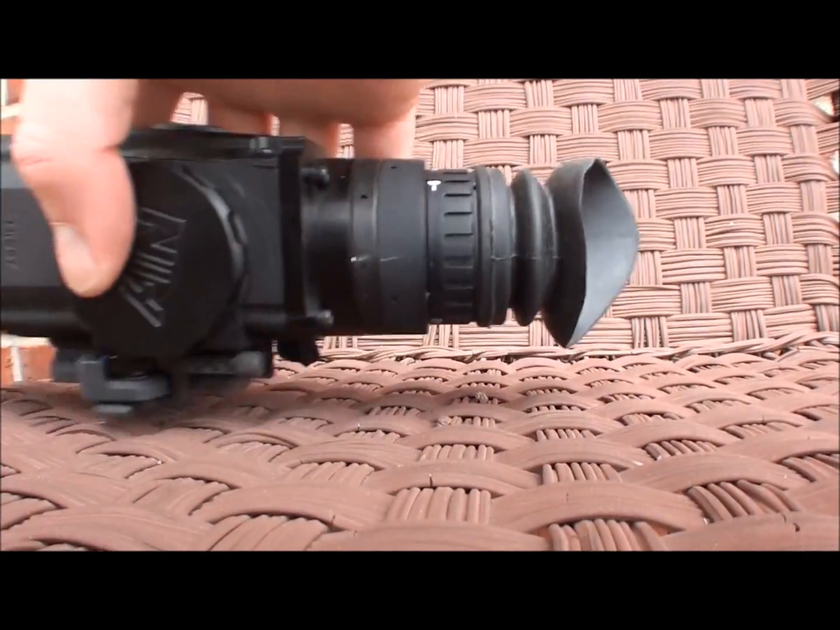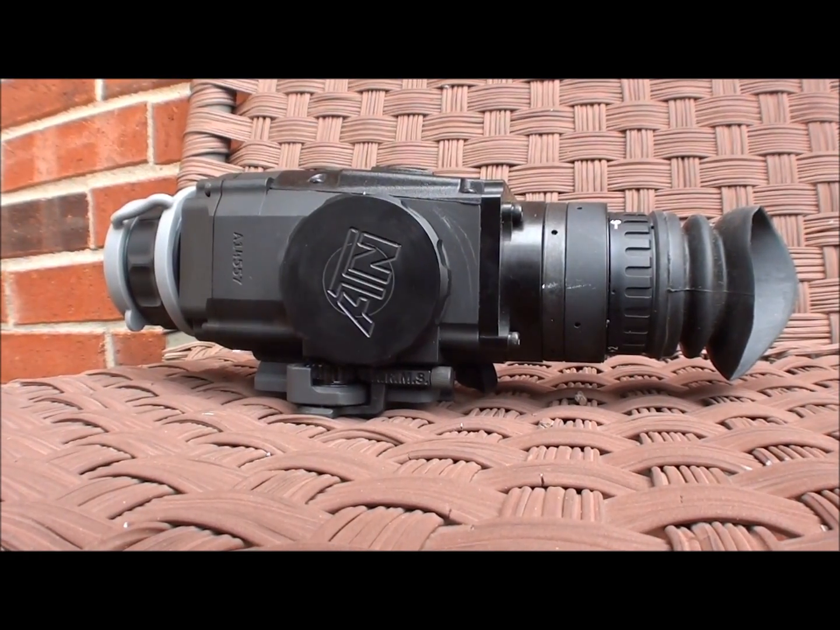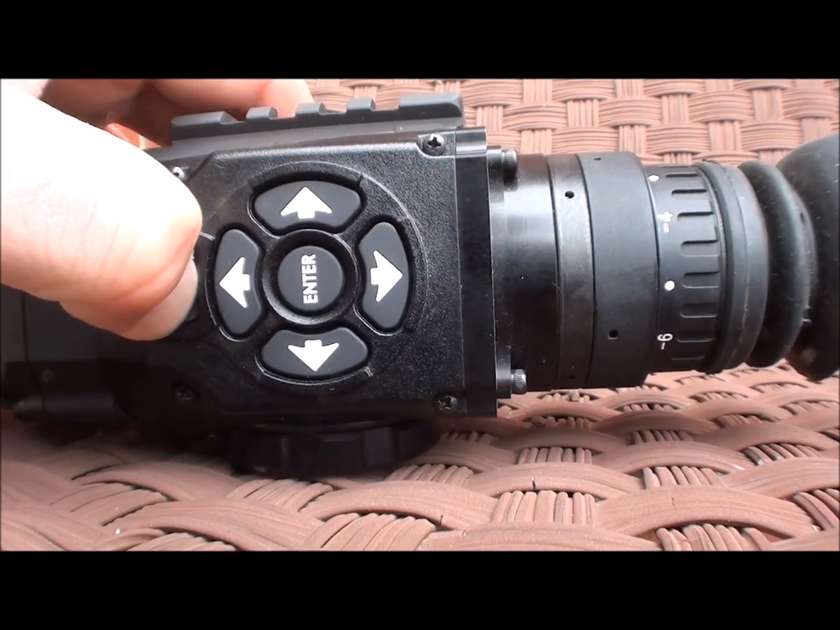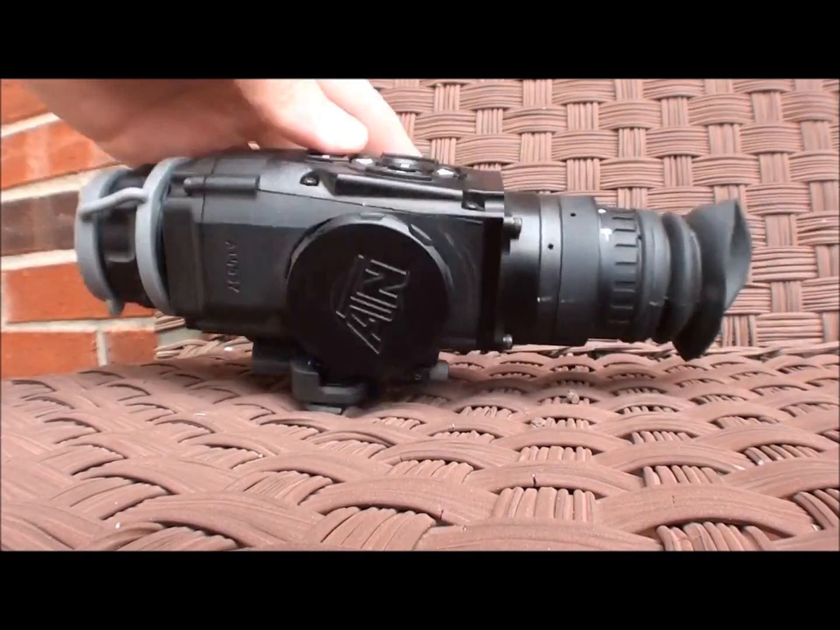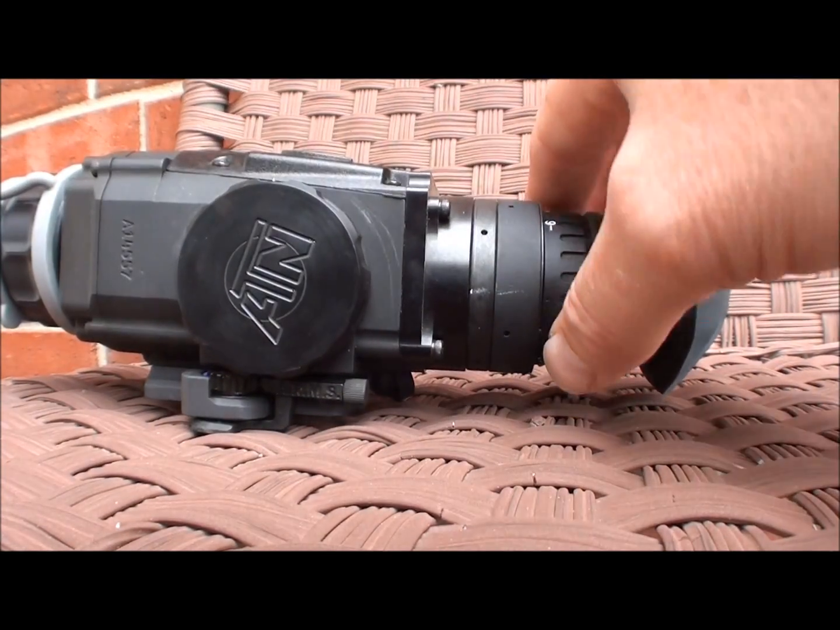Anyway, the other thing that you'll do is turn it on. It's pretty quick to turn on. You press this for a second or so, and it boots up pretty quickly. Once it boots up, you need to look at it, and you can adjust this.